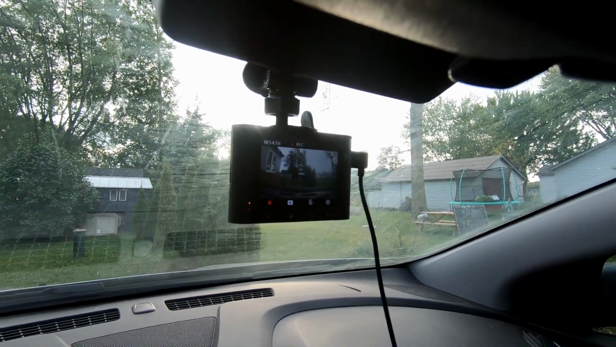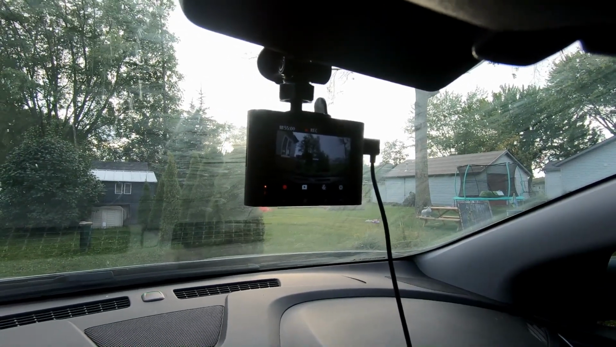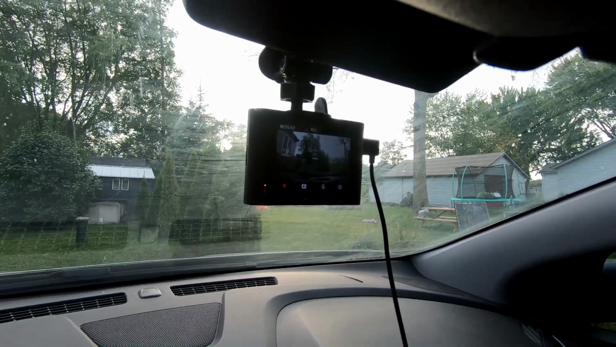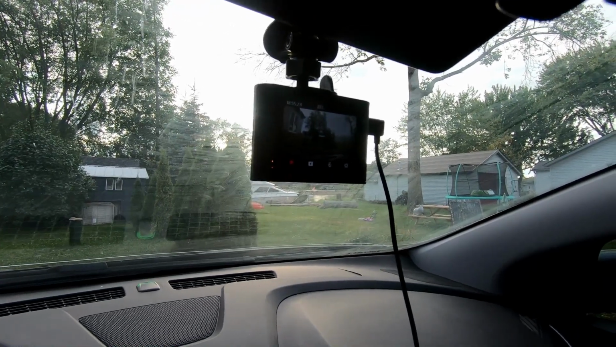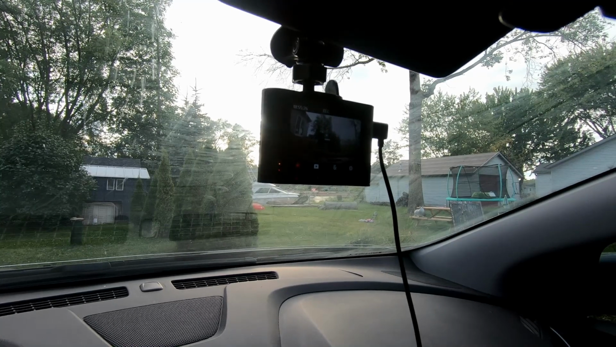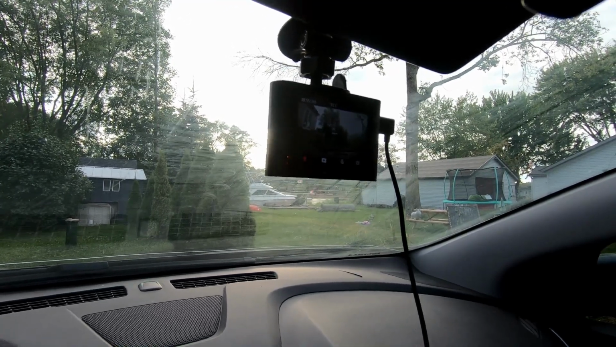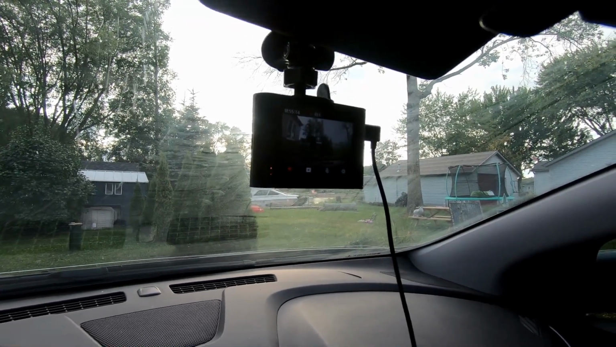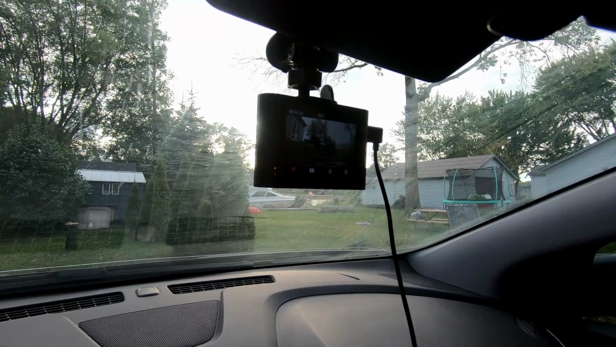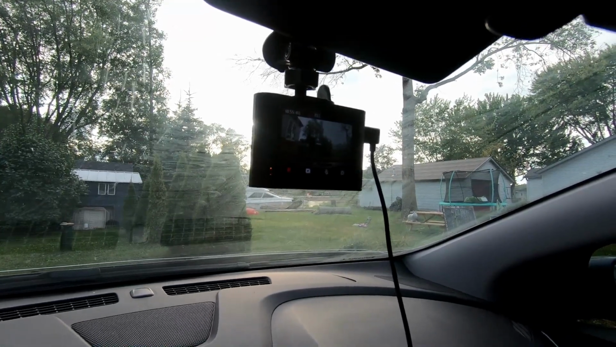Now, I do appreciate what they're trying to do here, but in a future upgrade or update, you really need to disable that feature. The other thing that this camera has not done, which I've read in other reviews, is it has not lost its date or time yet. Now, this camera does have a capacitor as opposed to a traditional battery. So what I have found is that once you turn the car off, it does not stay on for any length of time, which could be bad.